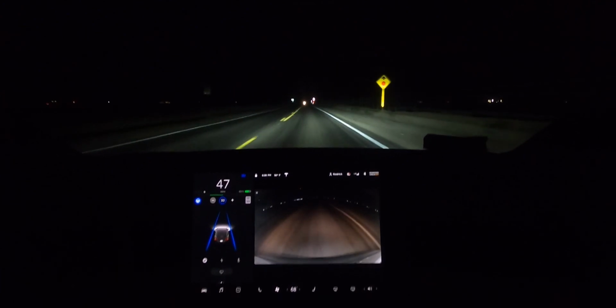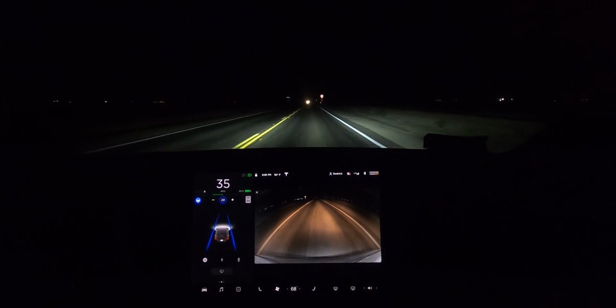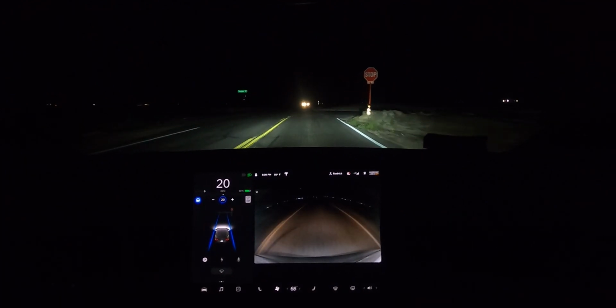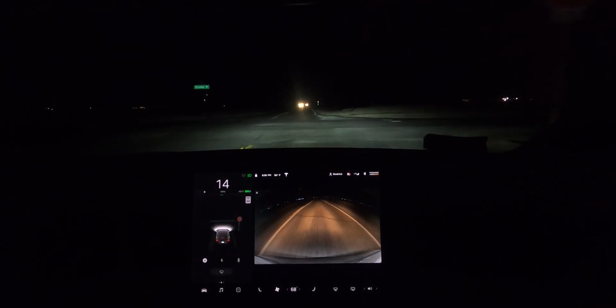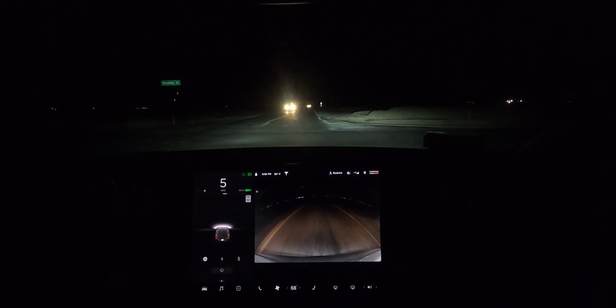Okay, let's try this again. We're gonna go 20 this time and see what happens, or whatever speed we happen to be going once we get to it. Nope. That's weird. It shows it right up there, so I know it knows that it's there, so I don't understand what the problem is.